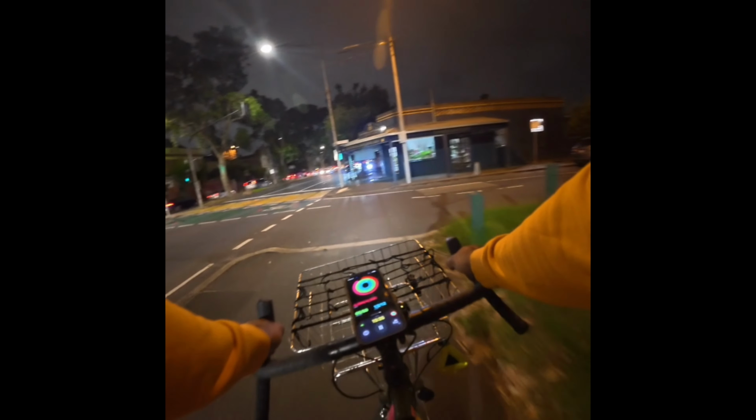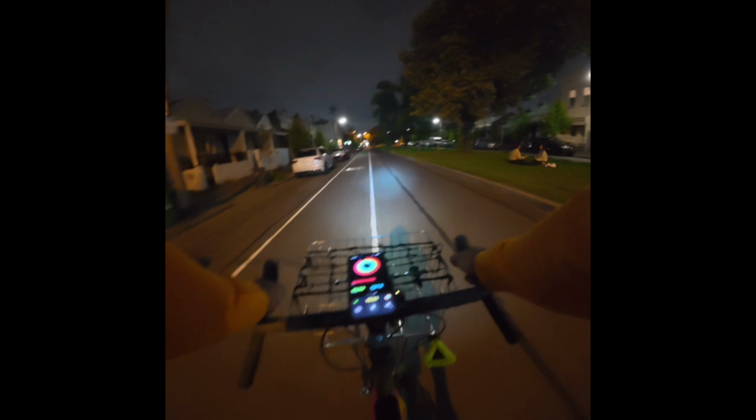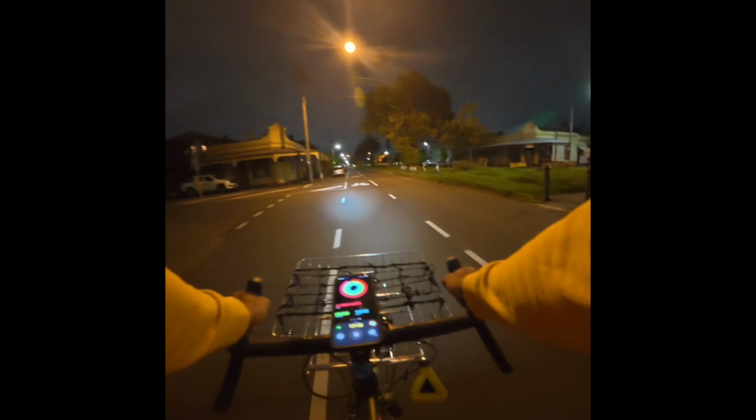And if I was to continue on, you can head into the city. I think it's the Carlton Gardens right where IMAX is. But this is just a quick night ride. Felt like getting out, and I'm doing a quick night ride loop through Brunswick and Carlton North. So heading back up north on Canning Street.